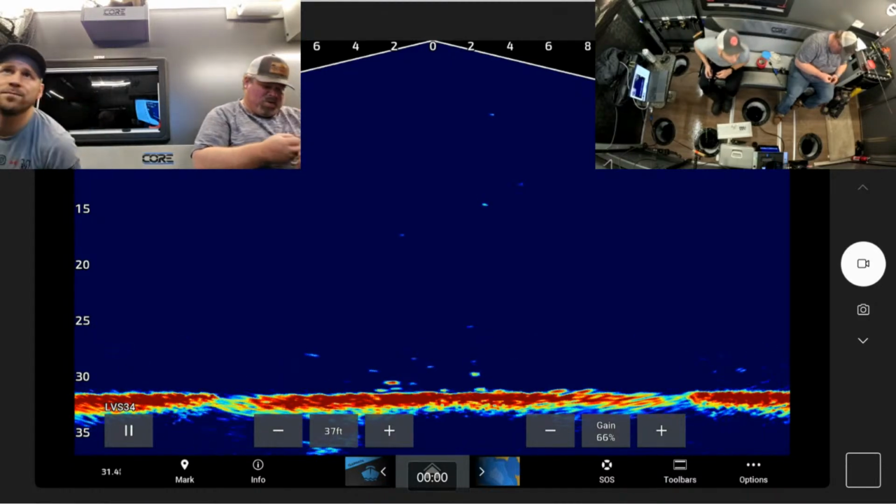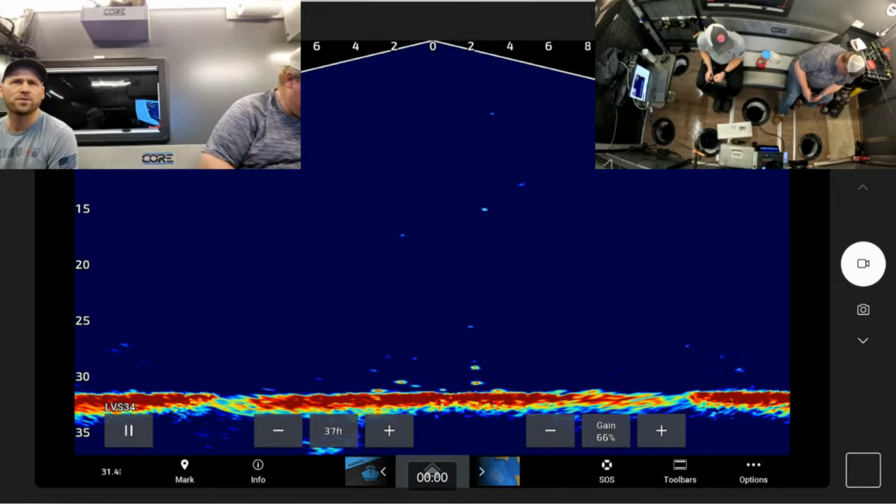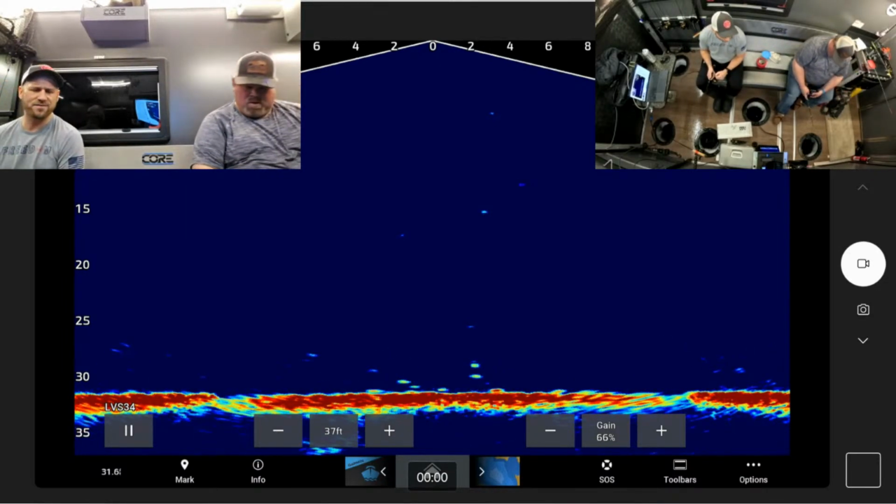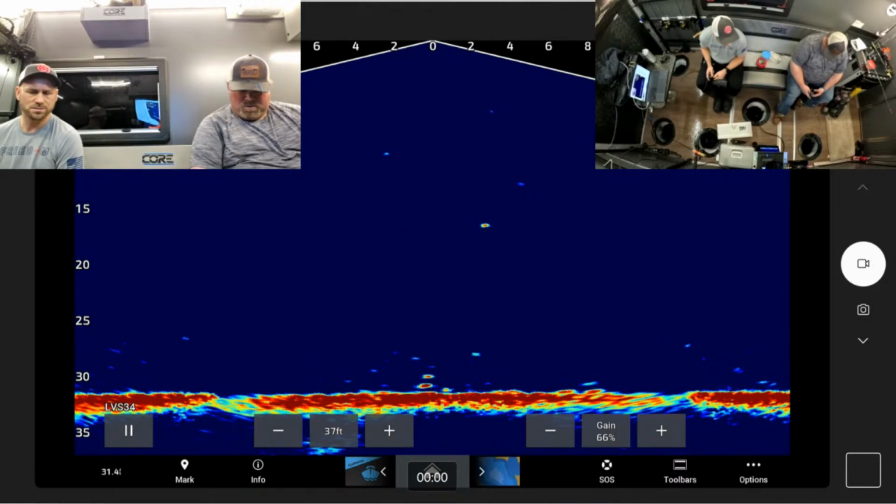Back again. Bite improve, Rob. We've gotten into quite a few. Yeah, I think we said somewhere between 5 and 8. Crappie and some small perch. I got 3 keepers out in the bucket. Good eaters. All in that 11 to 11 and 3/4 range.